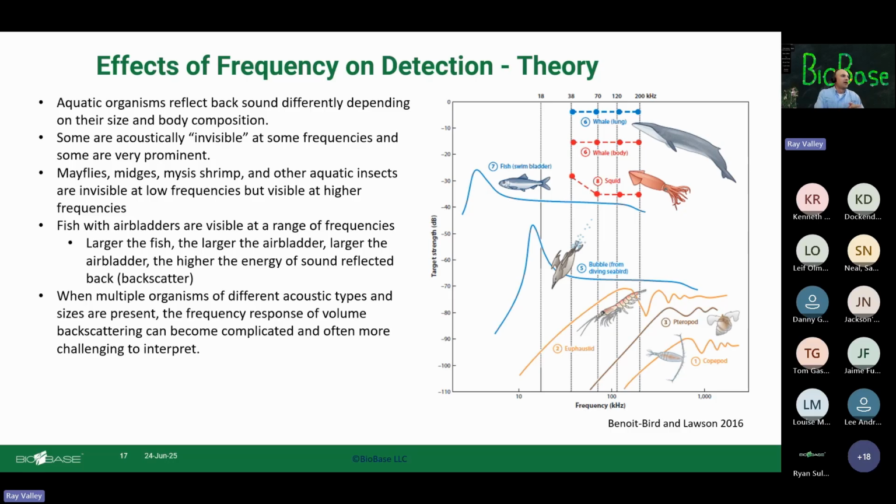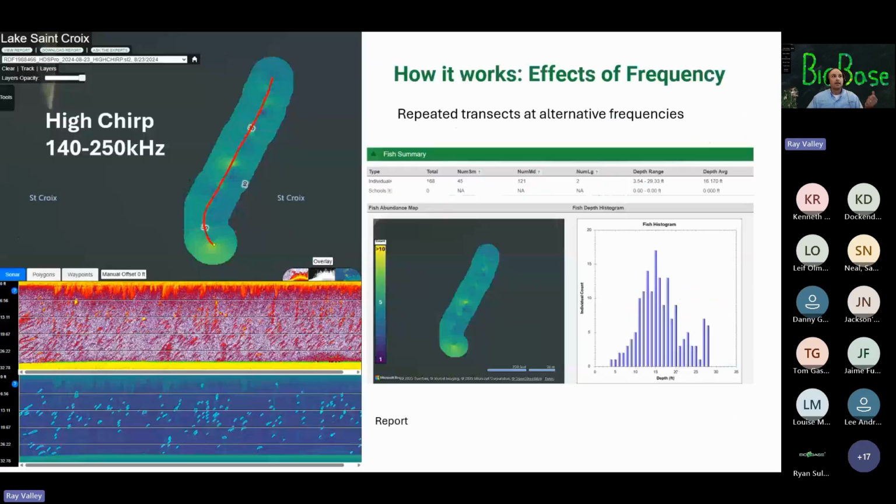So it always is a challenge when you have multiple organisms of different acoustic types and sizes. If they're present, it can get a little more complicated to tease apart what's what. All right. The thing that leads into these next slides: lowering the frequency may help filter out small fish targets if your study objective is to detect only adult or larger fish. Something to keep in mind.